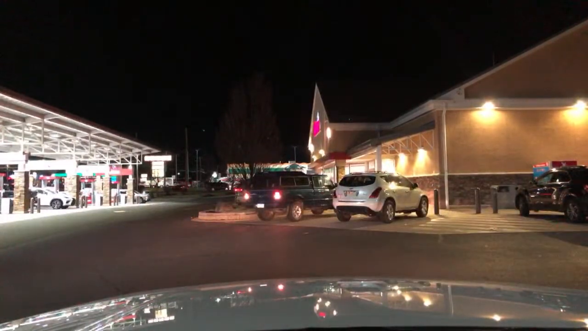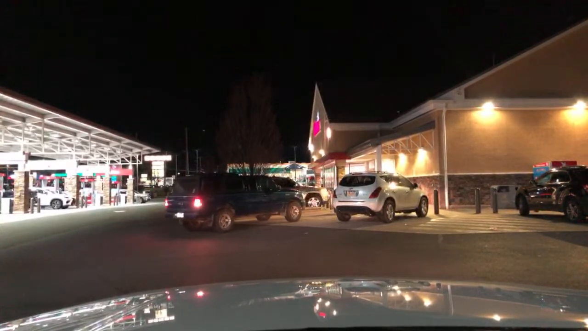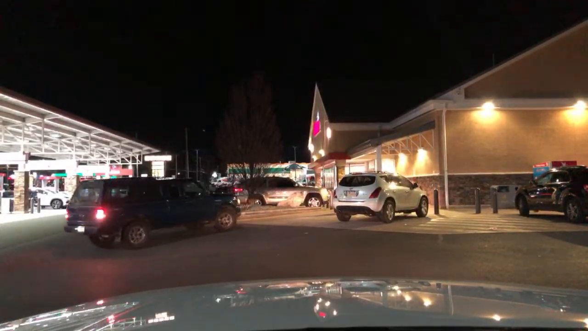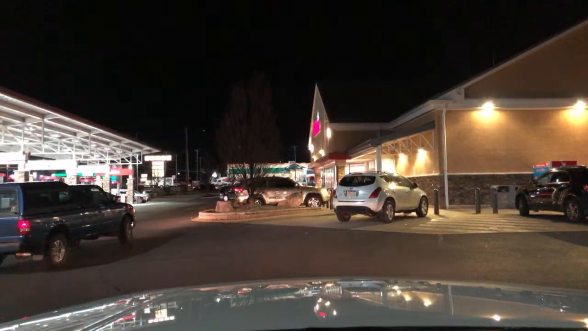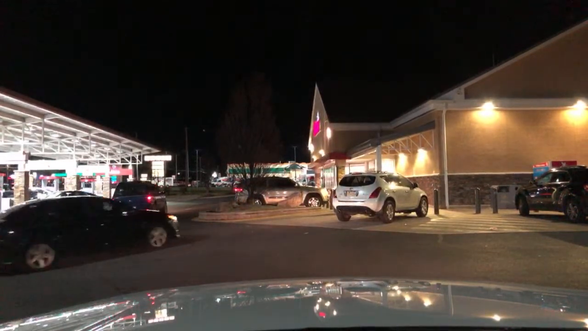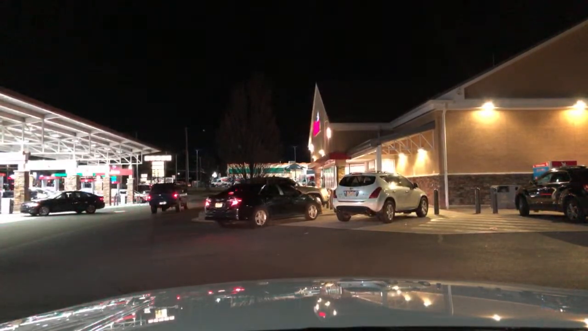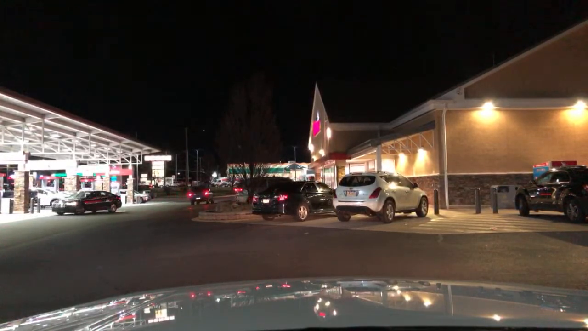Look at this pickup truck. He's afraid to back up the way they come flying in here. Buddy, it's safe to go. Now's your chance. Go, go, go, go. Jesus Christ, you take your life in your own hands when you park in them two spots. One in, one out. One in, one out. Look at this. As fast as he pulled out, one pulls in. Holy shit.